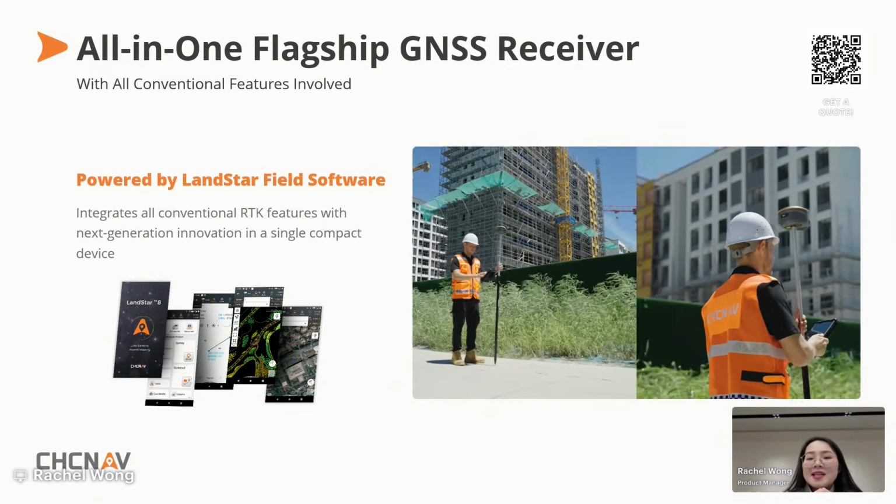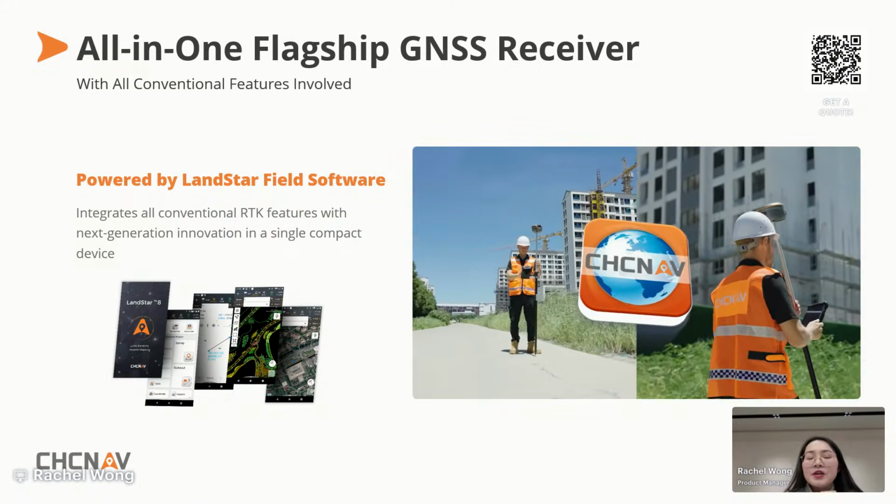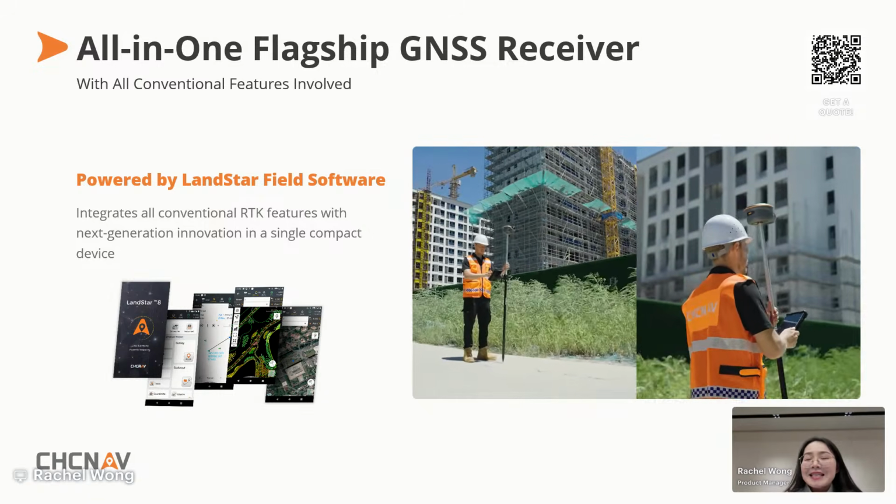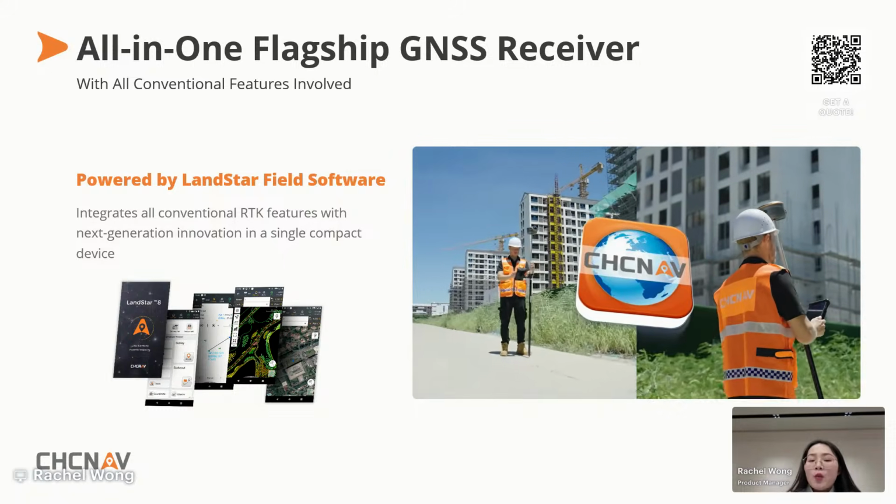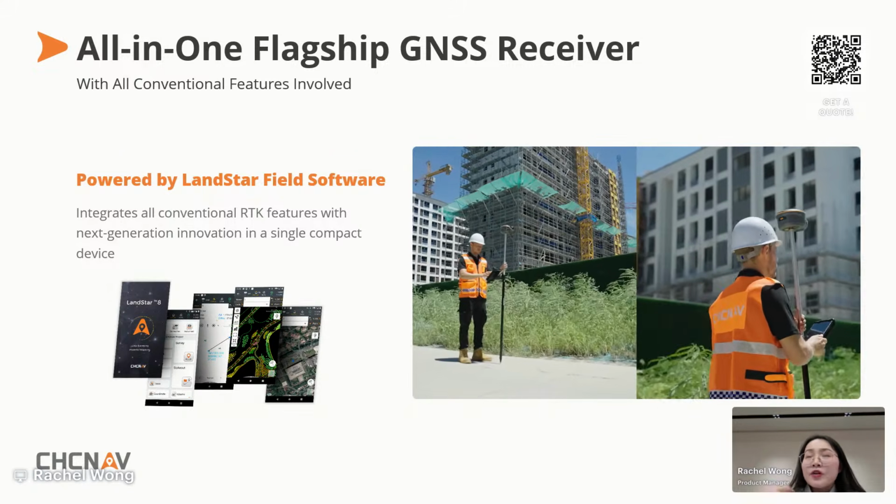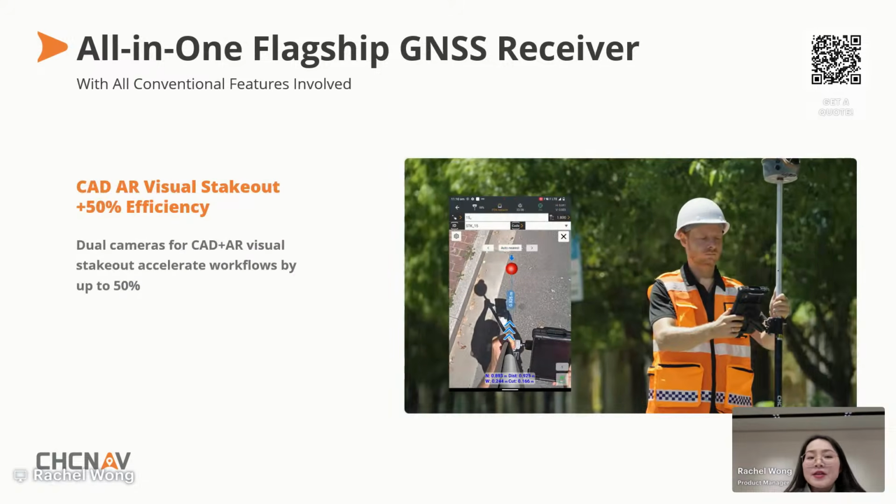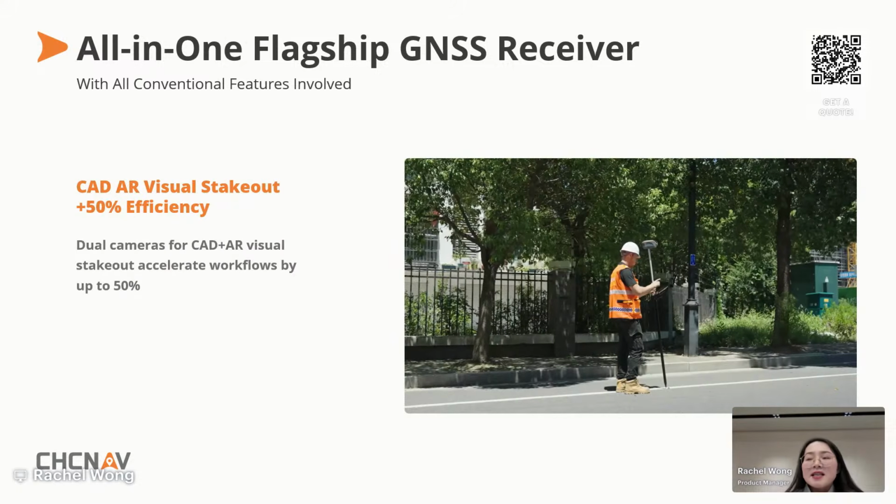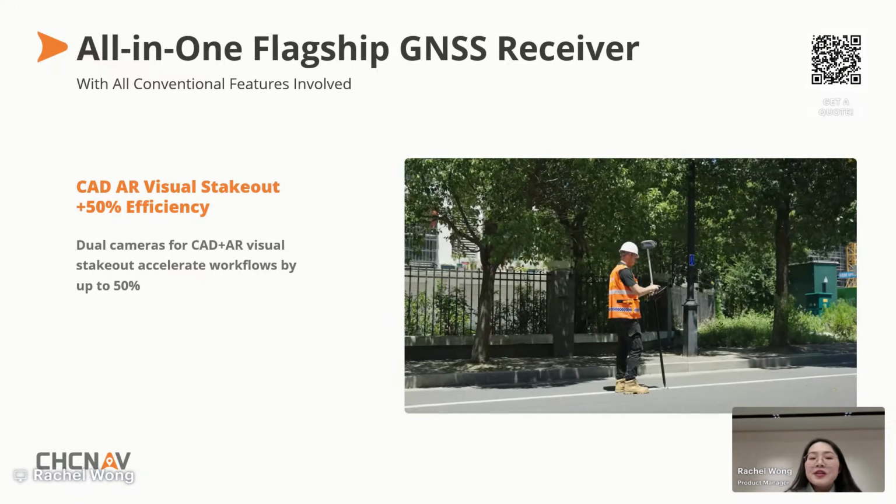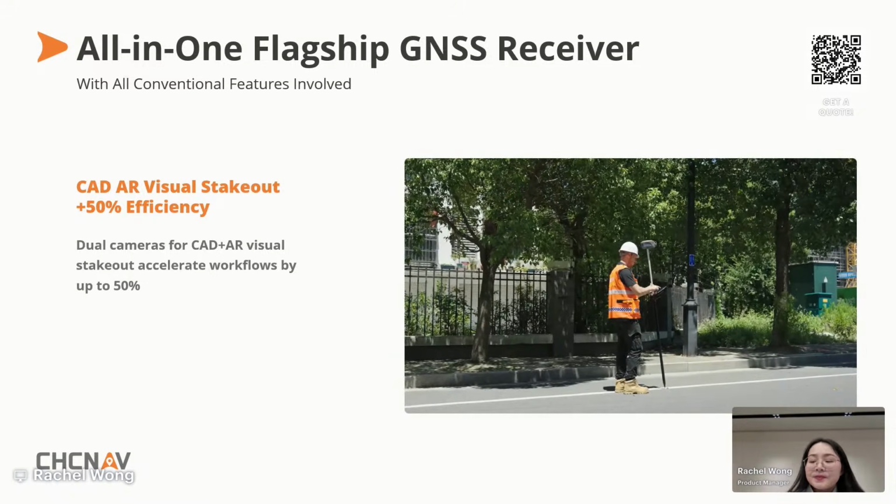Firstly, powered by Landstar, the field software trusted by over 500,000 surveyors worldwide, ViLi i100 brings familiar RTK workflows together with next-generation innovation, so teams can work faster with virtually no learning curve, and also with AR visual navigation and visual stakeout. Stakeout efficiency can be improved by up to 50%. Testing field let our field teams work faster and smarter.